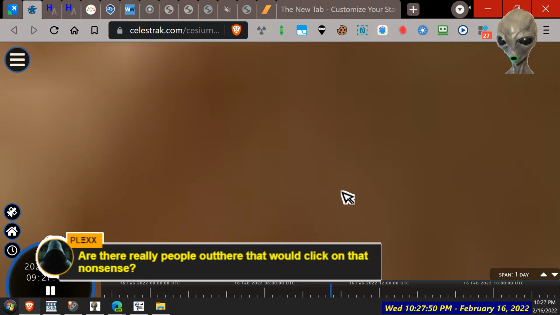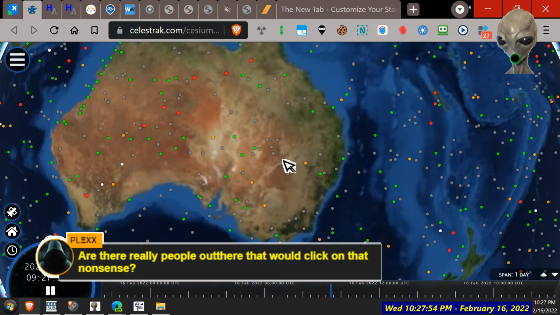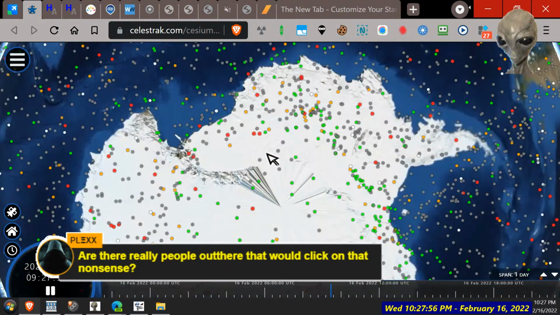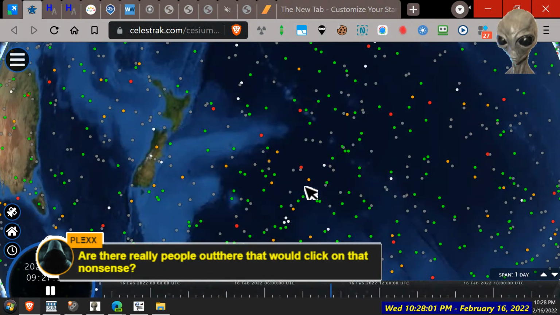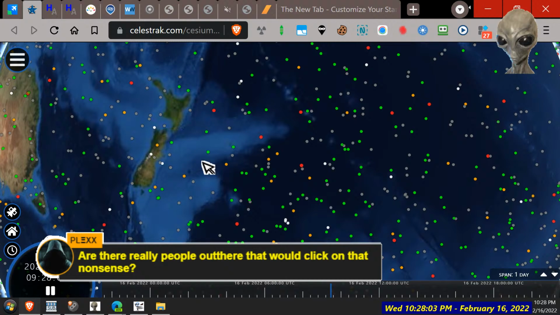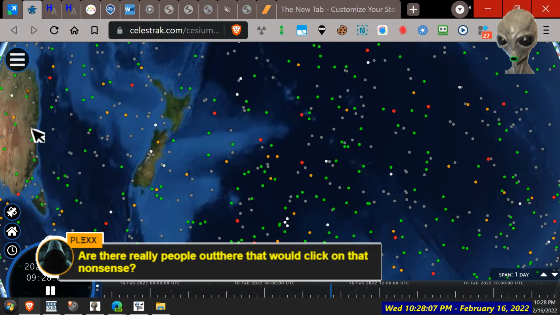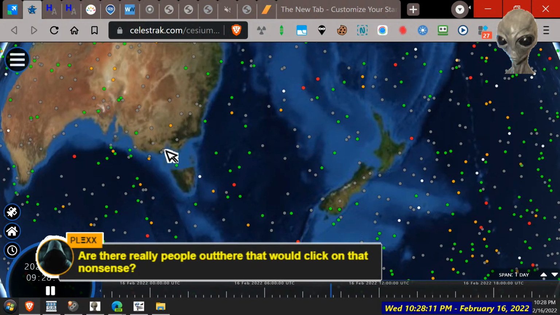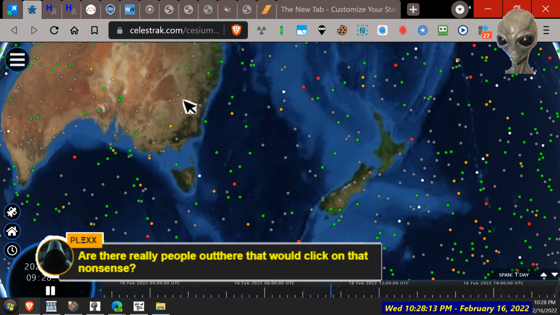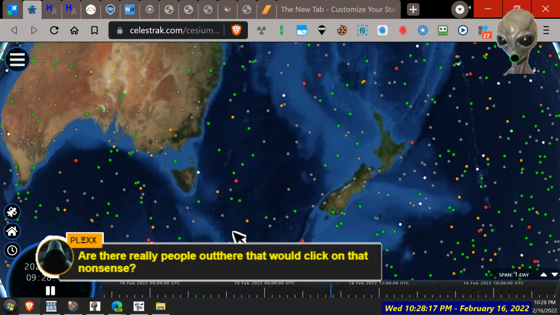Yeah, I forgot how sensitive this was. Oh, here we go. Forgot how sensitive it was. It's ridiculous. There we go. I suppose Australia would still be in light actually. But it's starting to get dark there now. 3 hours behind us.